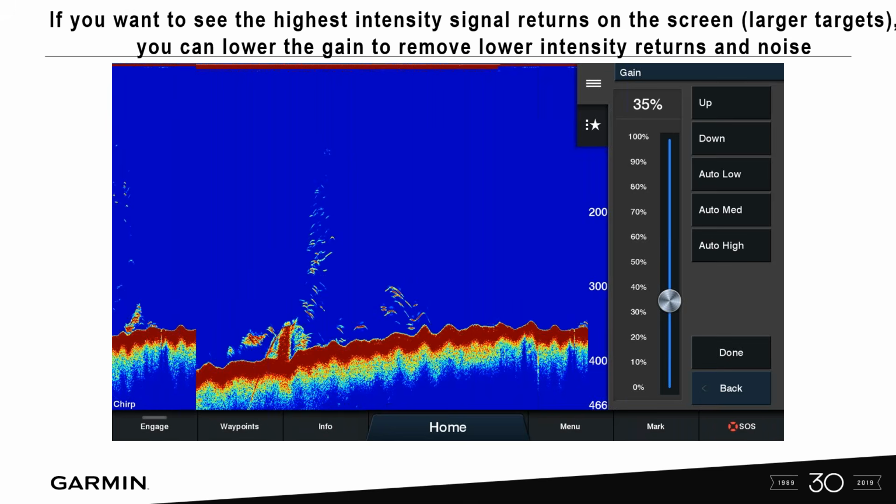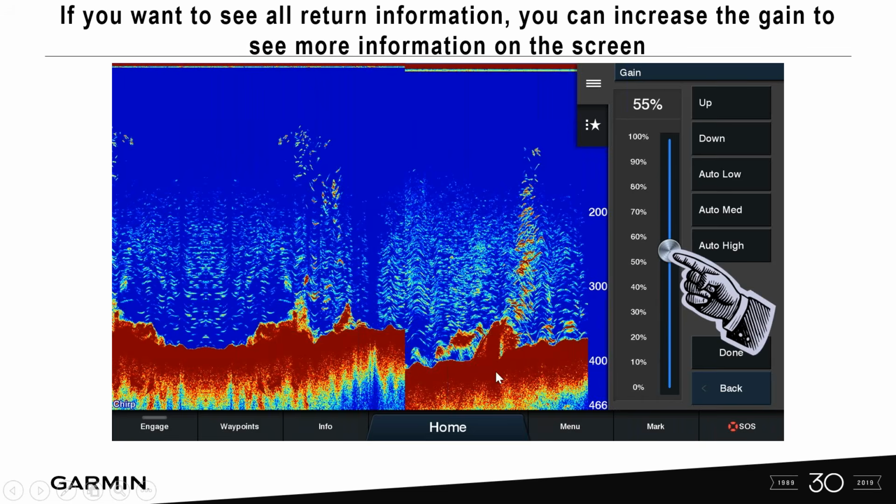If you want to see larger targets, this is the way I really talk about this. I wanted to see these targets here, good sized fish, nice arches here. But I didn't want to see, let's go back one. I didn't want to see all this clutter that I'm seeing, okay?